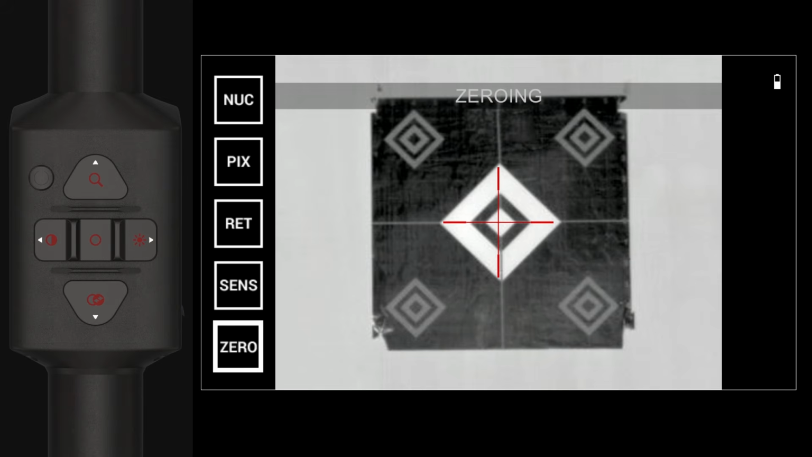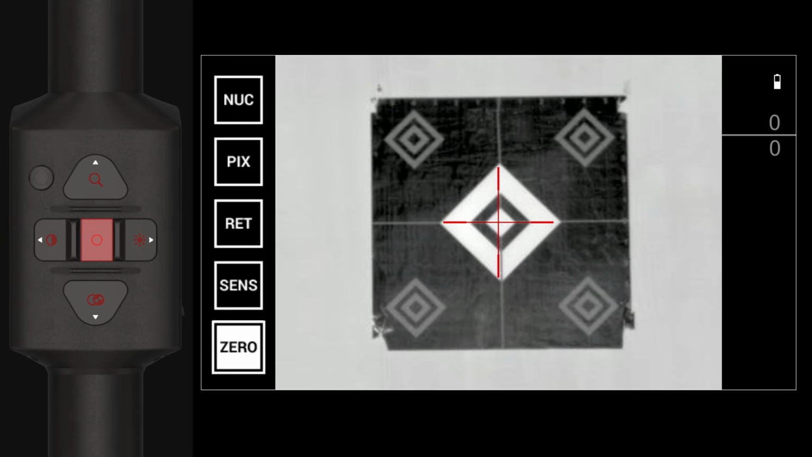Once the scope is aligned with a bore sight, follow the one-shot zero procedure in order to zero the scope to your weapon. Press the OK button to enter the zero mode. You will see on your display 2 reticles. One will move via use of your keypad, the other will remain stationary.